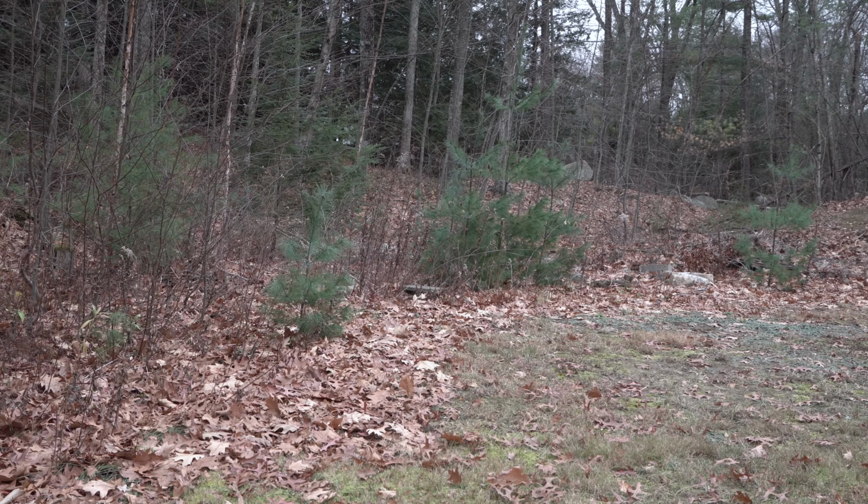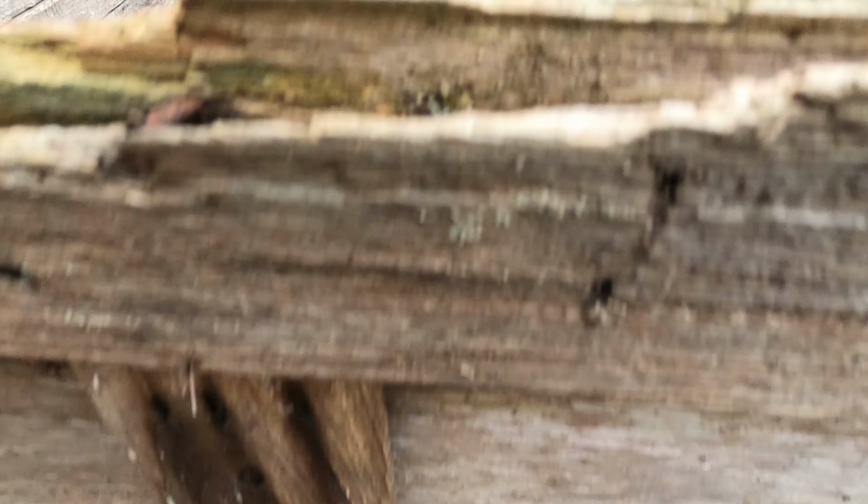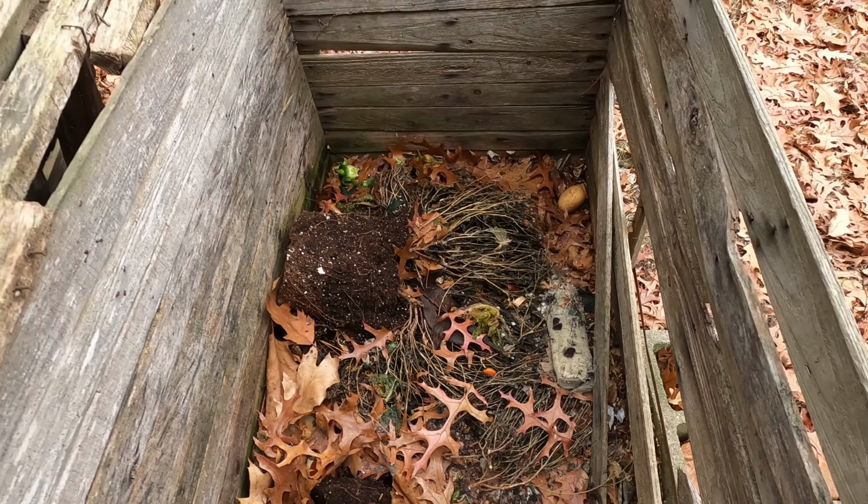So for the last few weeks that I've had it, I've set it up just beyond our side yard where it meets the edge of the woods here, and about 20 feet from our compost pile. So I thought it was a good area for some wildlife traffic. And in fact, I have been pleasantly surprised by the amount of wildlife I have captured on it thus far.